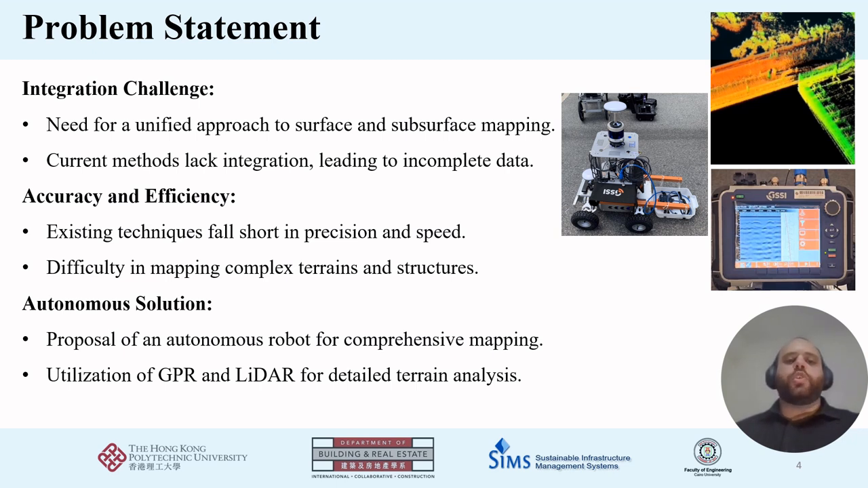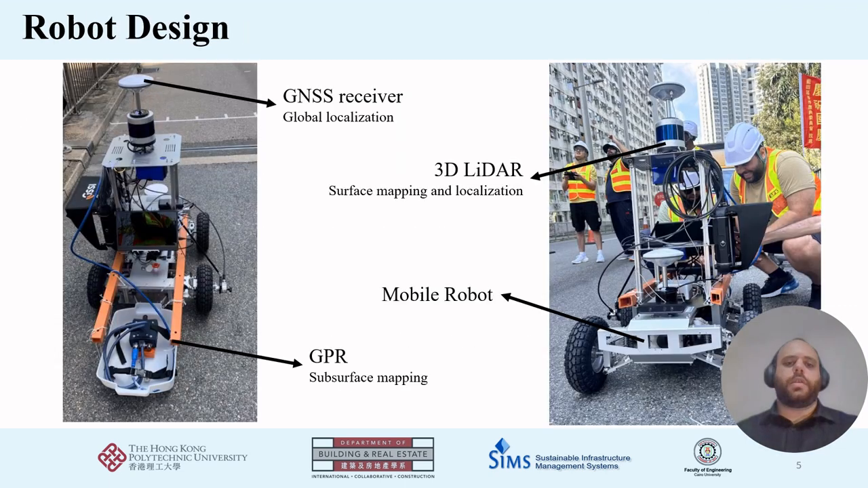We proposed an autonomous solution, introducing an autonomous robot equipped with GPR and LiDAR technologies for thorough and detailed terrain analysis. The solution aims to overcome the limitations of current methods by providing comprehensive and integrated mapping capabilities.